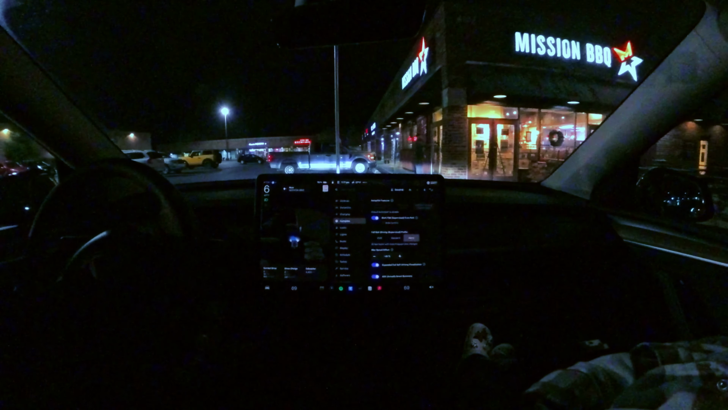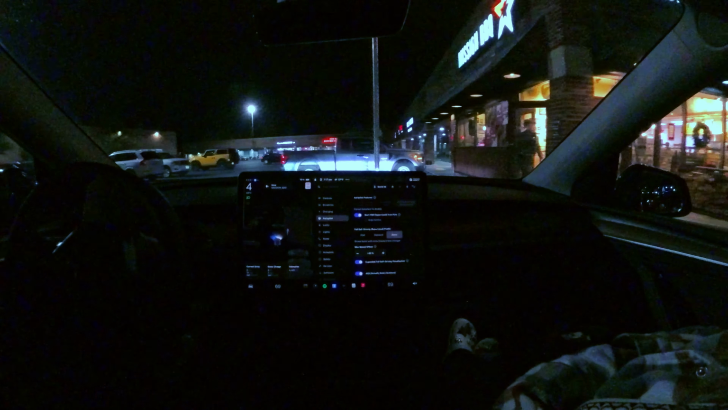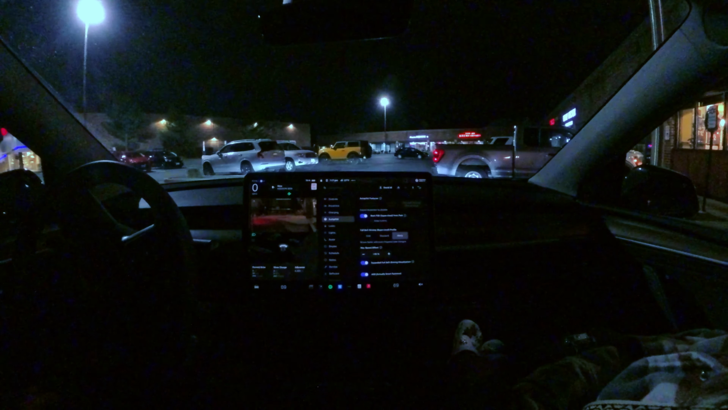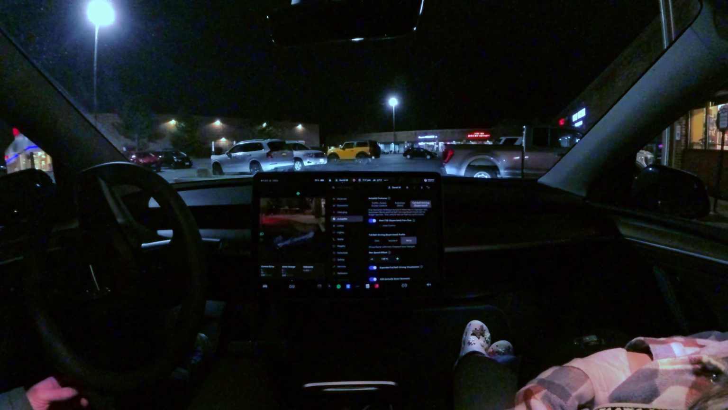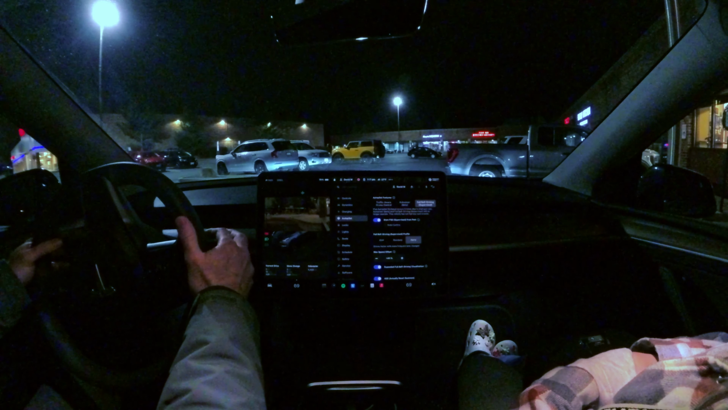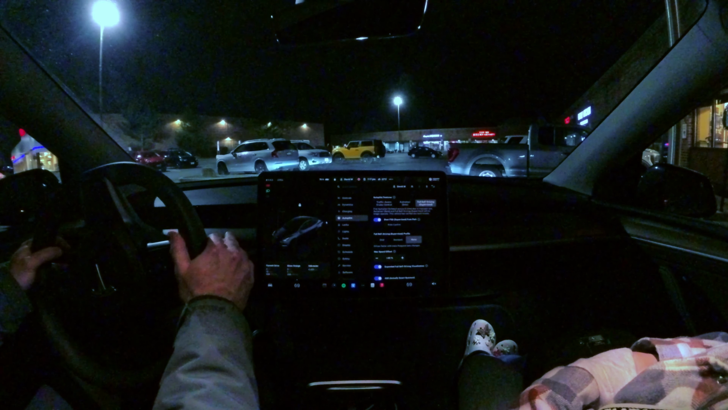Now your destination is on the right. And it's brought us to Mission Barbecue. And let's see what it does now. Will it park us? Will it drop us off? Let's see. A little bit of hesitation here. Looks like it is just gonna drop us here. Puts us in park.